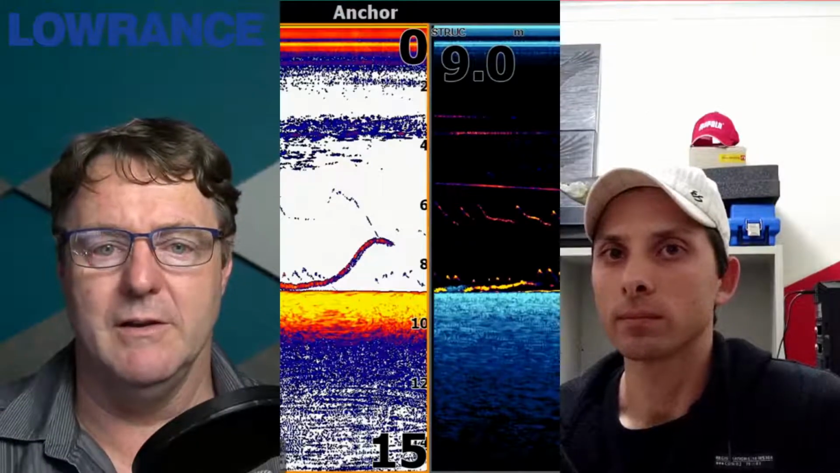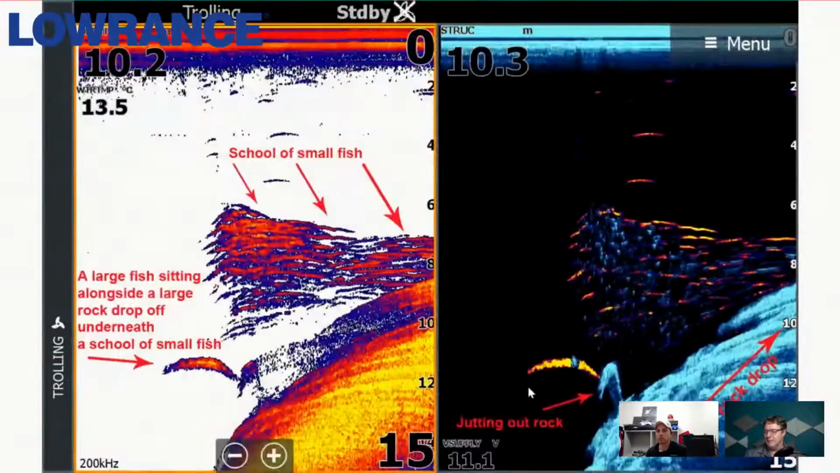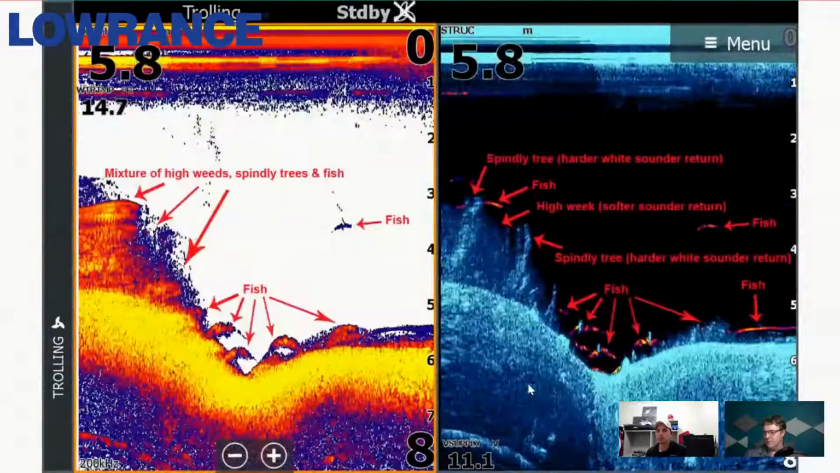All right, now we've got one screenshot left, mate, so I'll bring that up. Let me just find my way down to it. I think that might have been it, actually. There it is. Yep, cool. So again, this is just a little bit of undulating bottom, coupled with a bit of weed and a bit of structure in the form of a couple of trees.